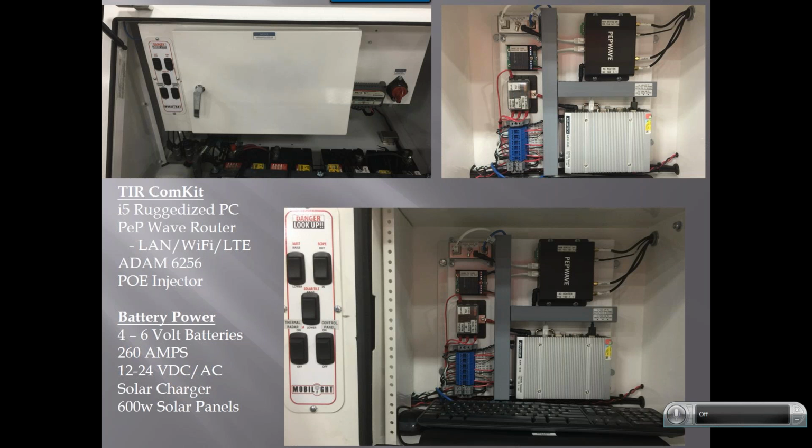It's rugged. It's built for harsh environments. All of the onboard equipment is ruggedized. And so, we're set up for -4 degrees right now, up to about 120 degrees Fahrenheit. And we can even up the computer a little bit more to get to -20 degrees Fahrenheit in certain situations.